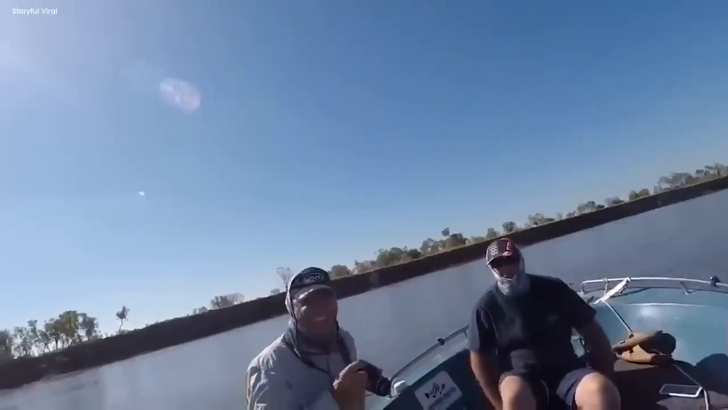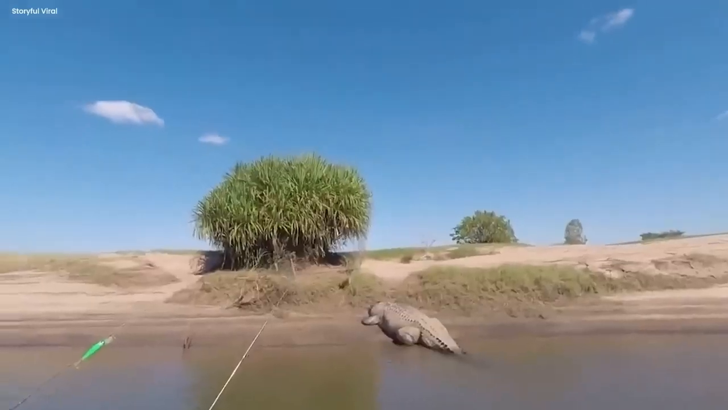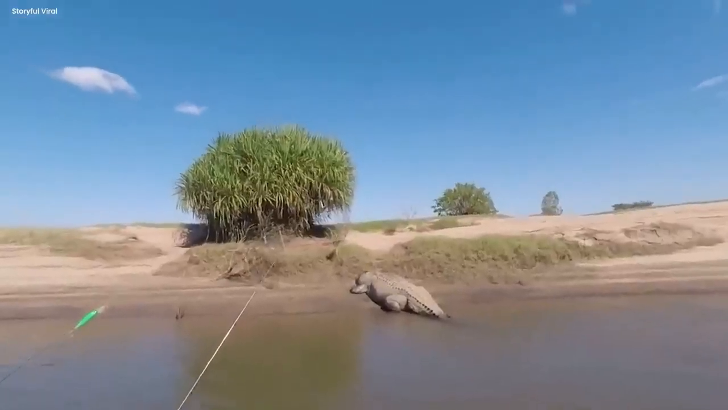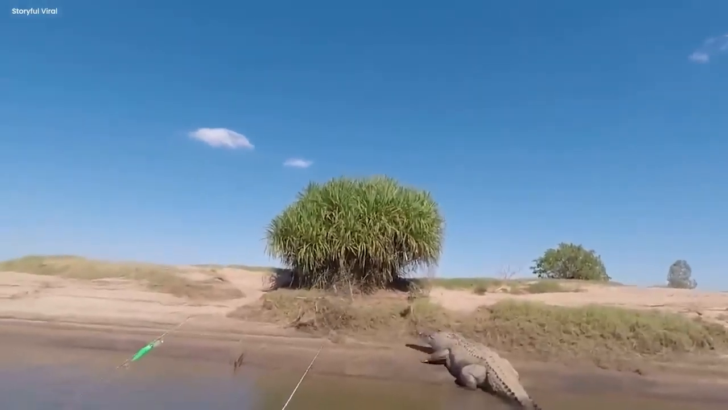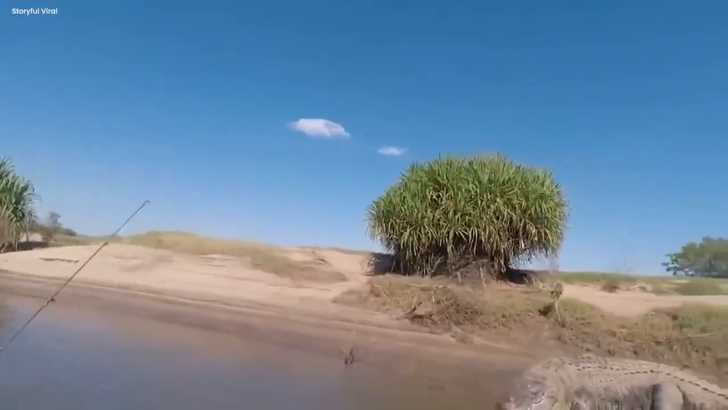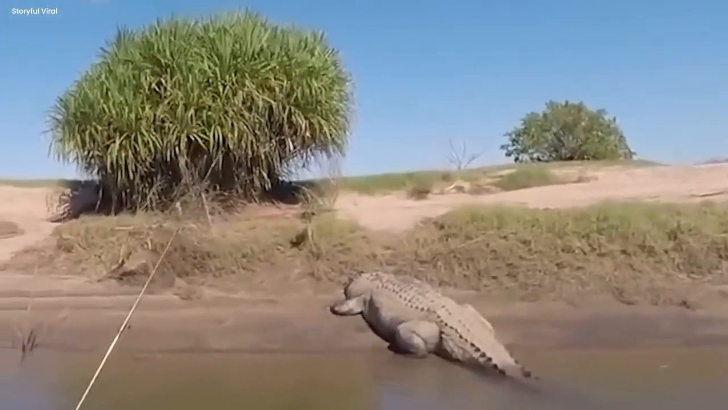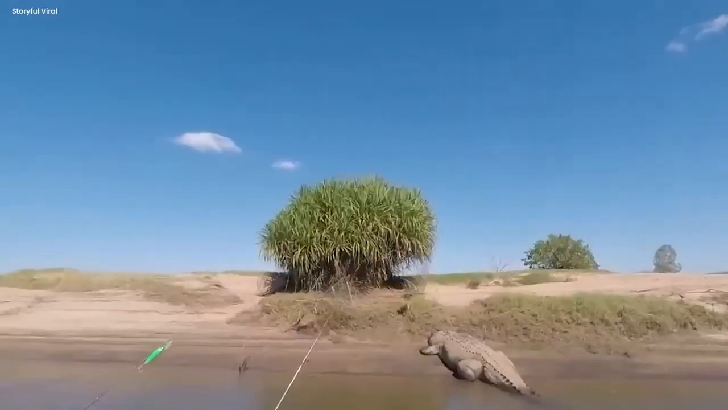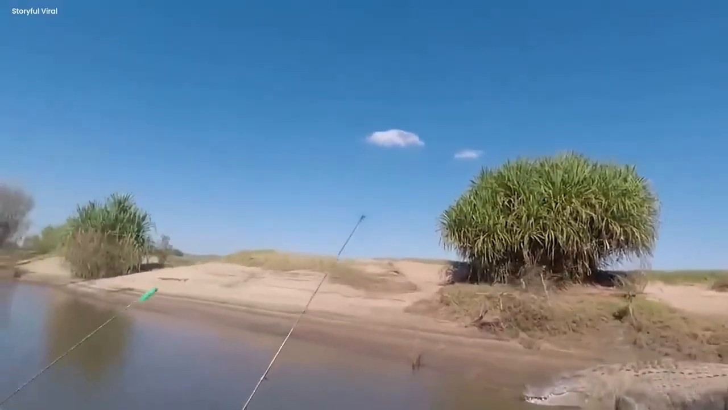In that moment, they saw the true power of the wild, where human frailty crumbled in the face of nature's might. The monstrous reptile, its intentions unknown, left an indelible mark on the fishermen's souls, a haunting reminder of the ancient mysteries that still inhabit our world.